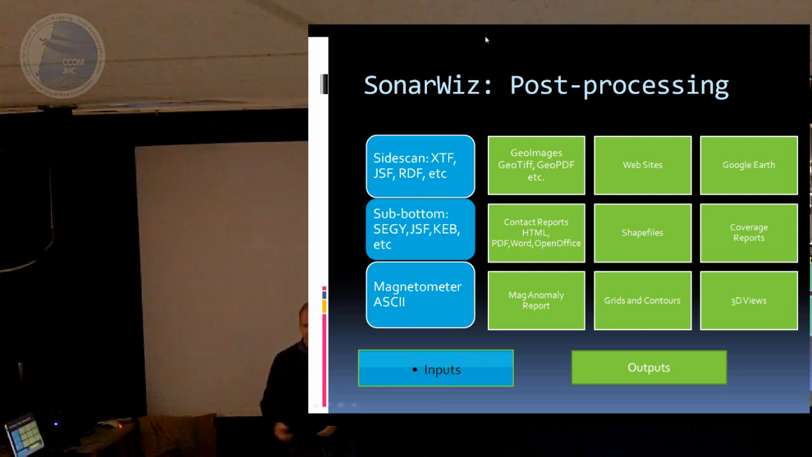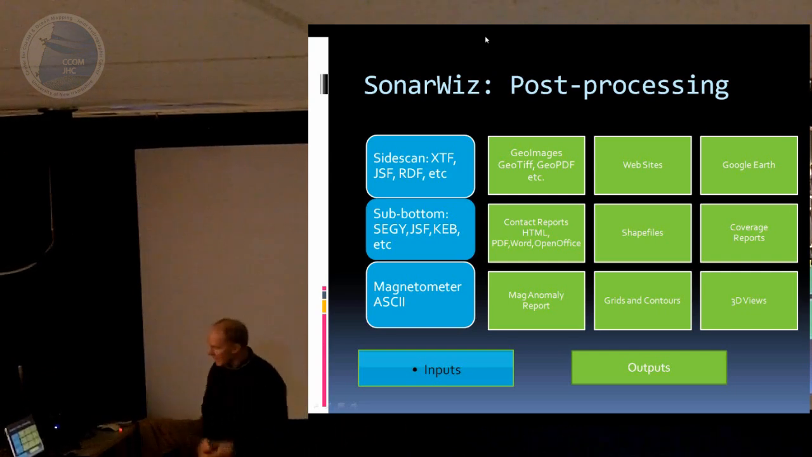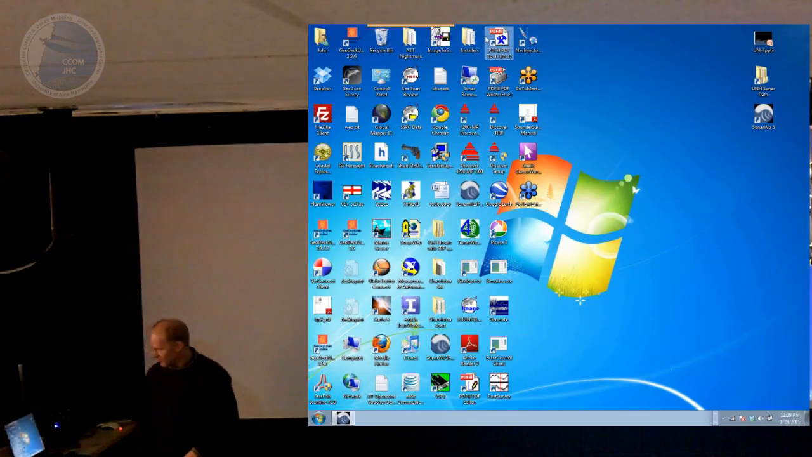So we have exports to the IVS product, so we can generate SD files most of the time. We're still working with that. Mark Patton's been helping me get the code to generate SD files directly from SonarWiz now, so we can go right into Fledermaus with that. Yeah, so that's again a quick block diagram of what you're going to be seeing, and that's the last slide that I'll make you look through.